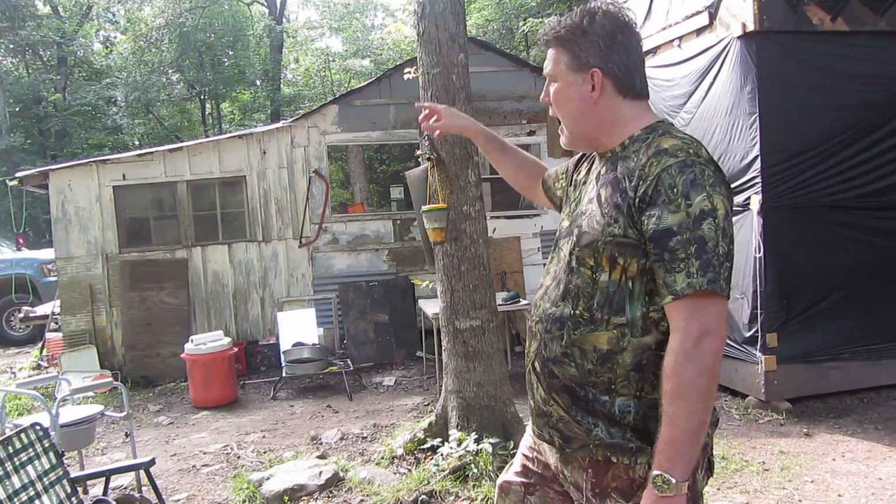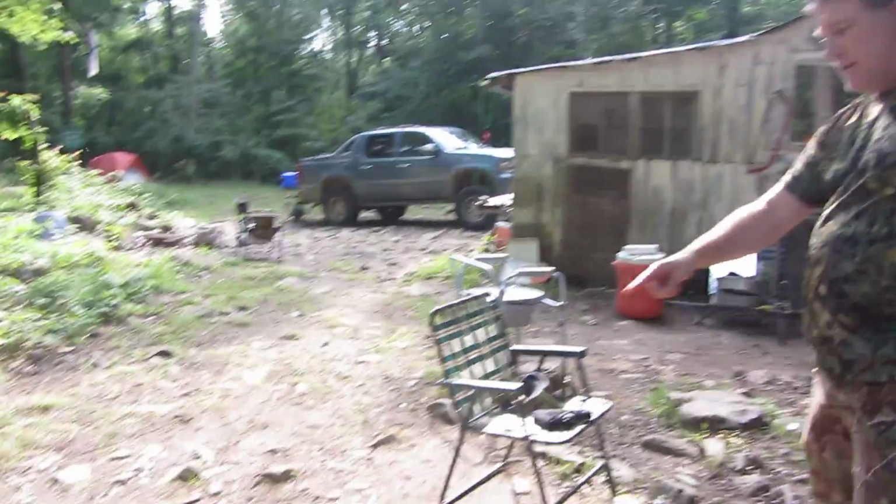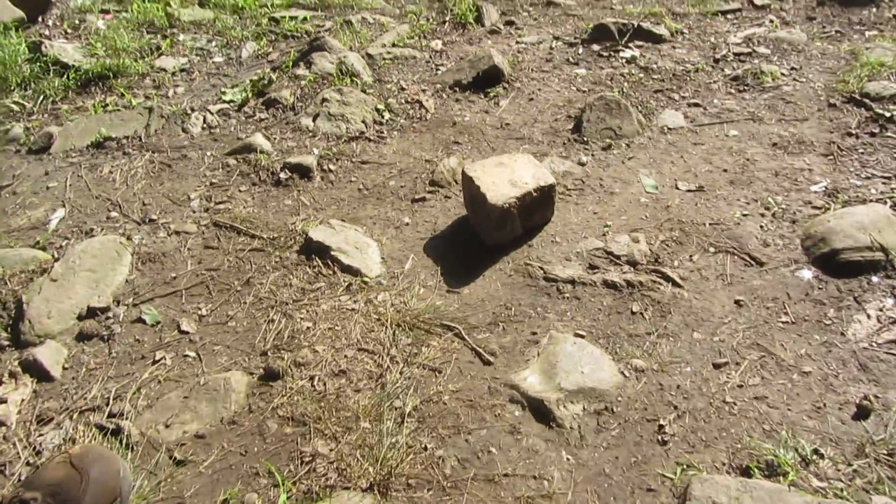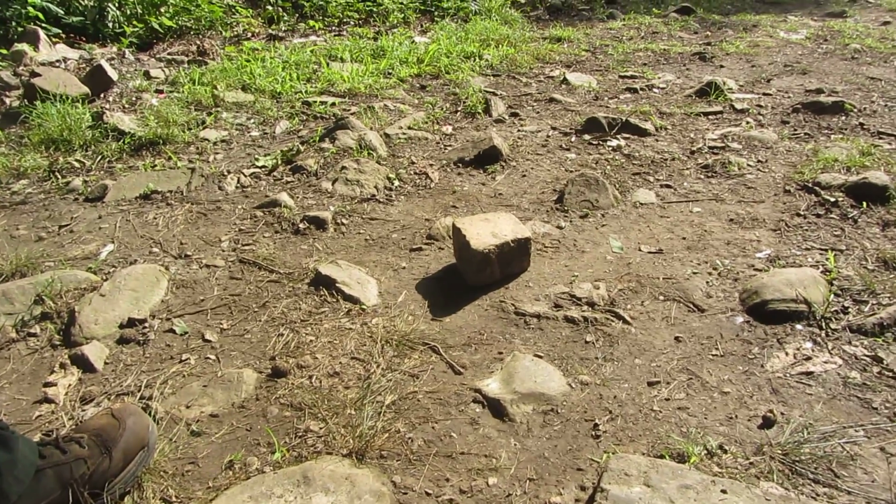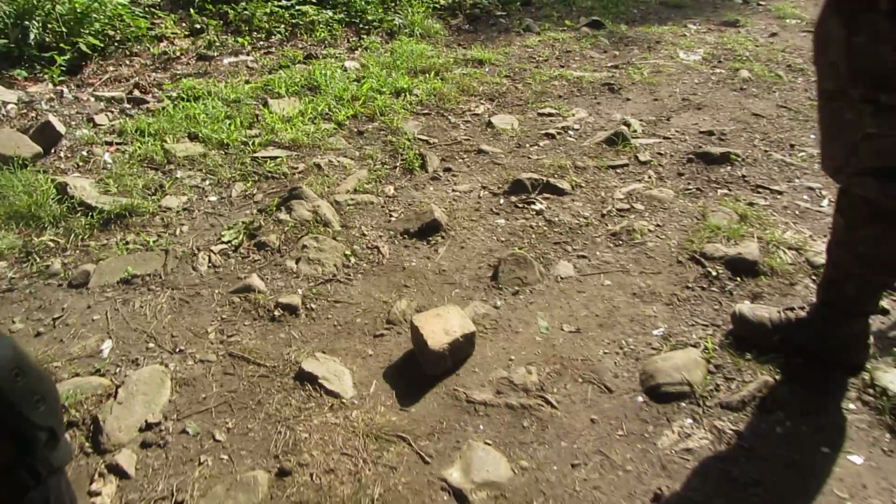And I remembered the big rock. I said, I wonder where that rock is. And from over there, I could see this big rock right here, which is clearly out of place. Number one, because we walk through all the time and someone's going to step on it. We kicked all these out. Plus, I've cleared this area of rocks. Well, there's a big one right there, too.